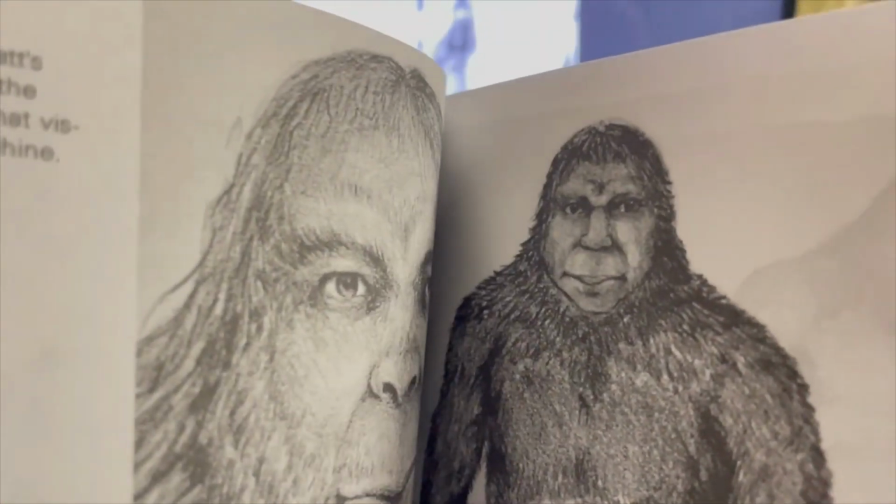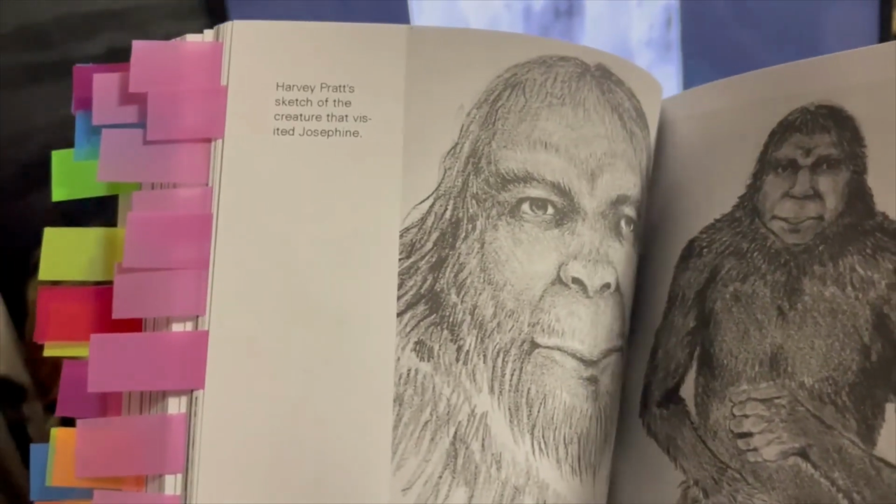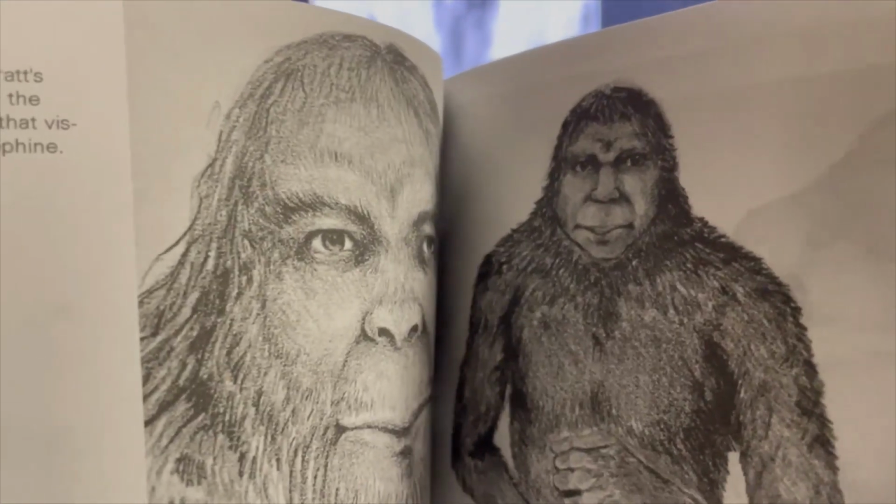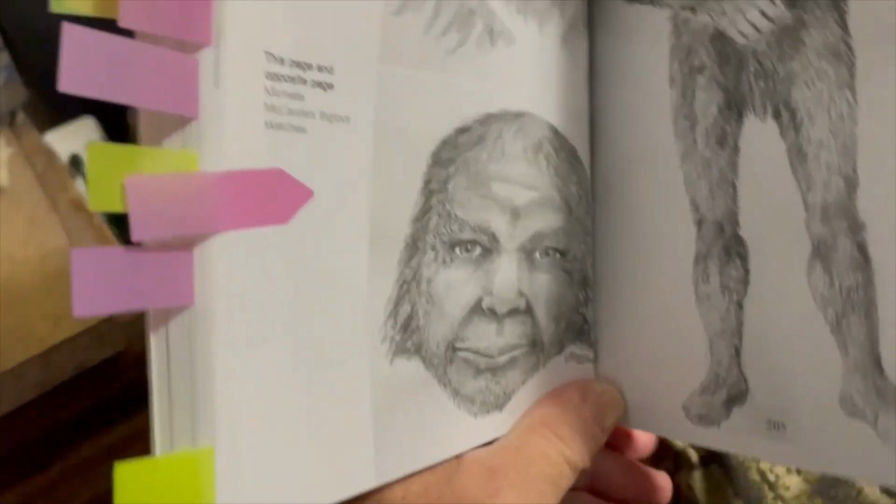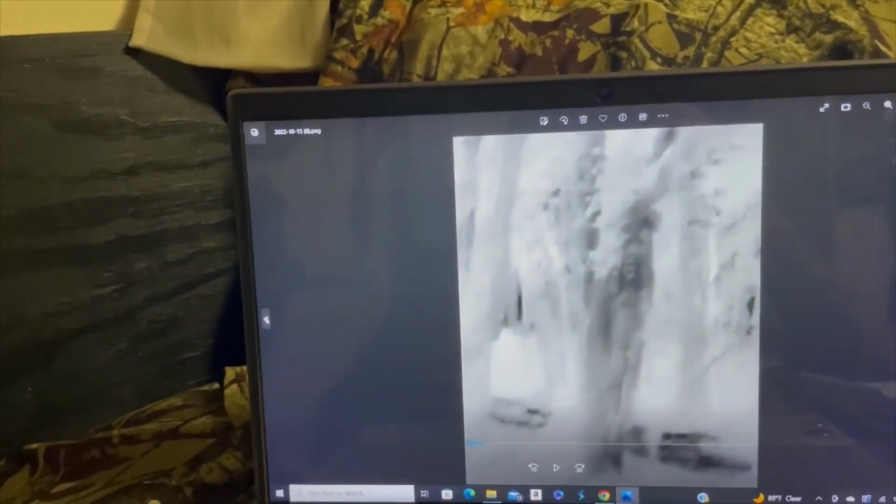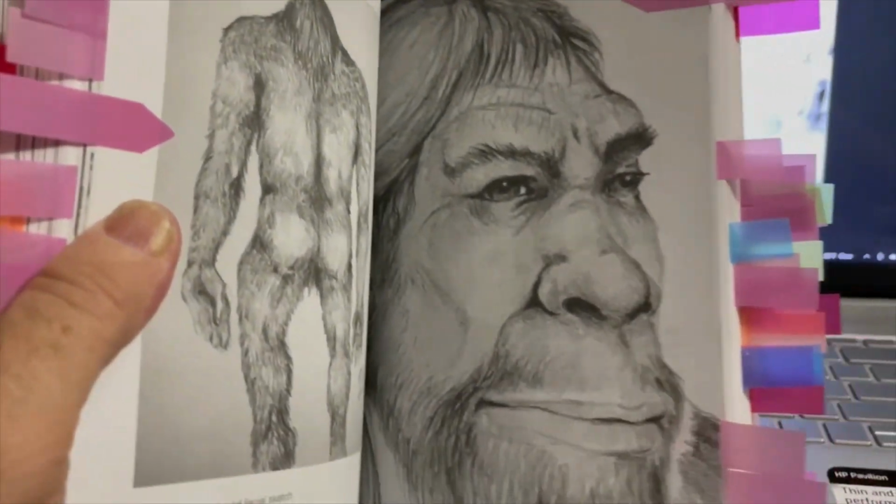So like, these are drawings from eyewitnesses. Like this one doesn't have hair on his face other than a beard. And that one the same way. And then here's another one. But there's a couple in here that to me kind of a little bit more resemble this one. They don't look exactly the same, but they look similar.